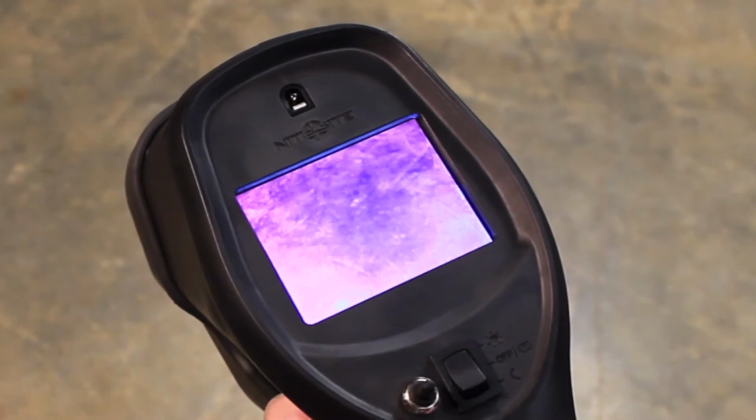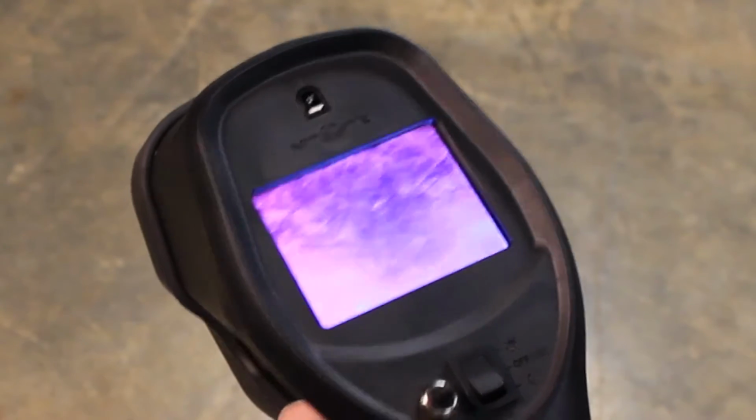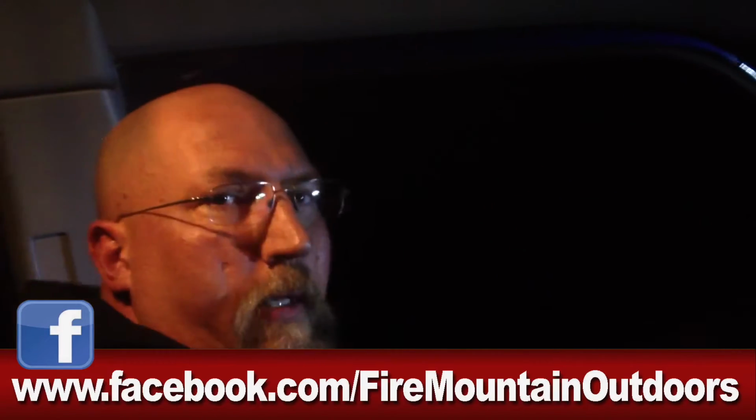So when you see us go look at the critters tonight, you're going to see some of this, and that's just me manipulating these two levers as I focus and I control. So speaking of going and seeing the critters, let's go do that now. Okay, so we're going over. I went over to see the neighbor the other day, and so there was the elk out in the field.